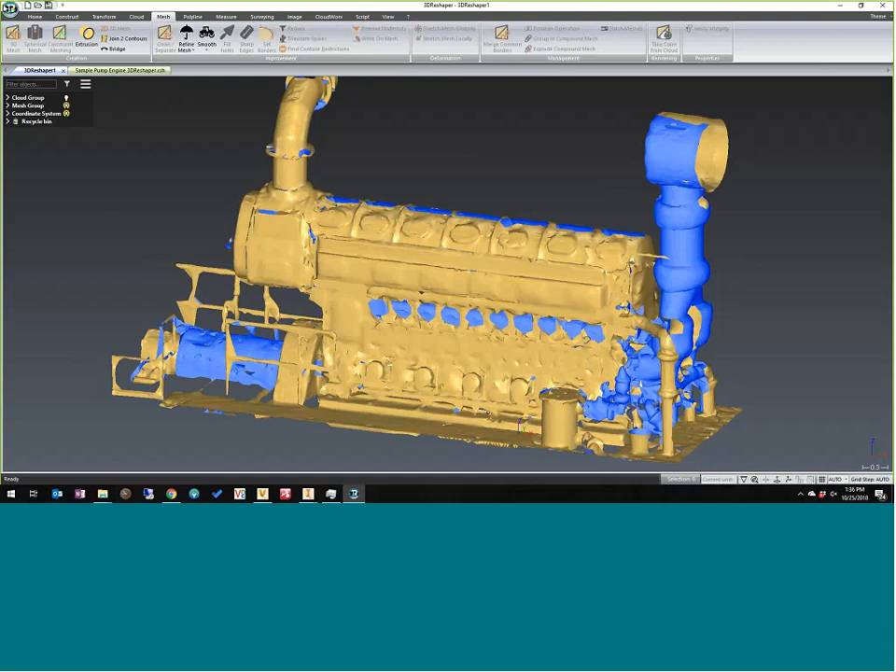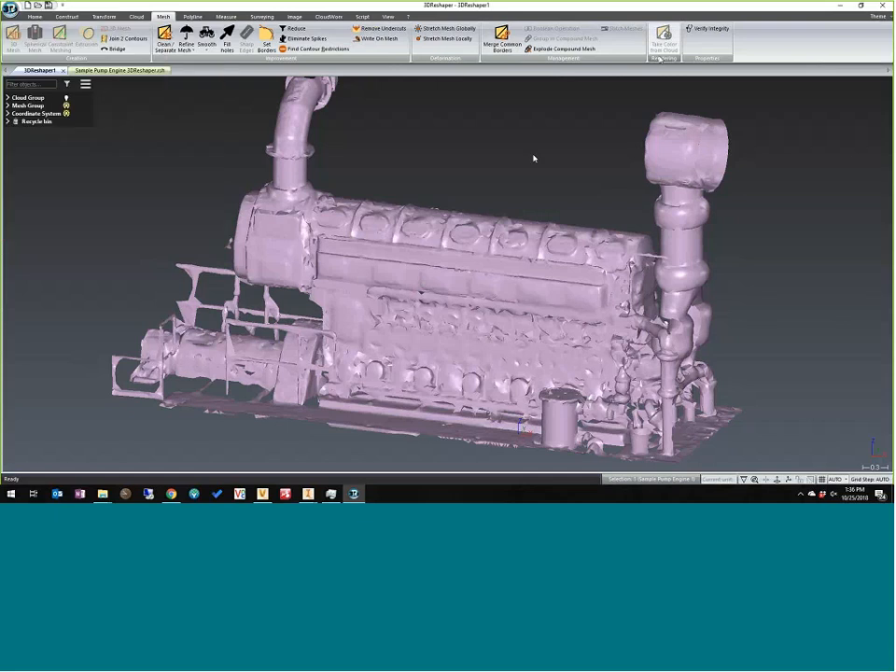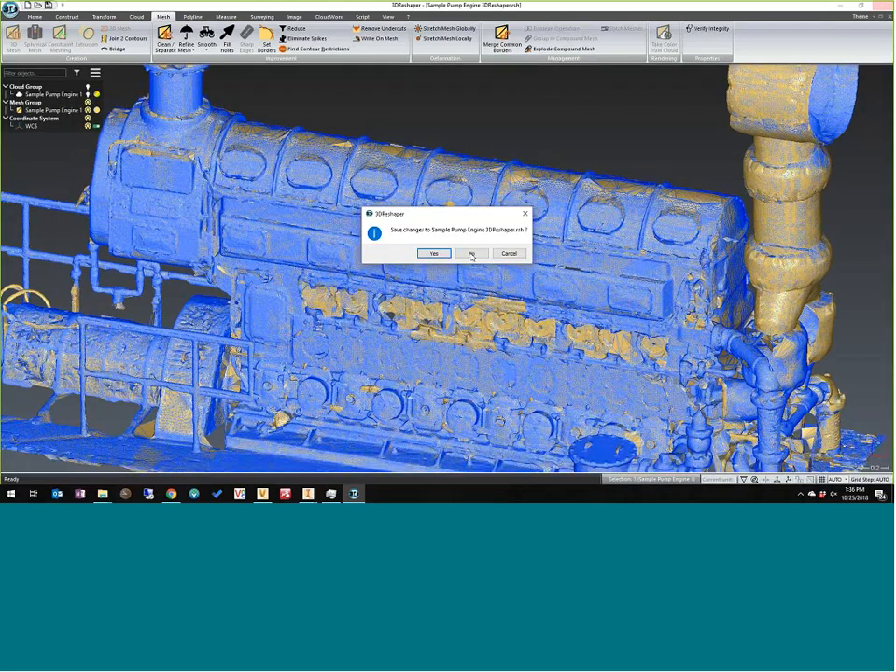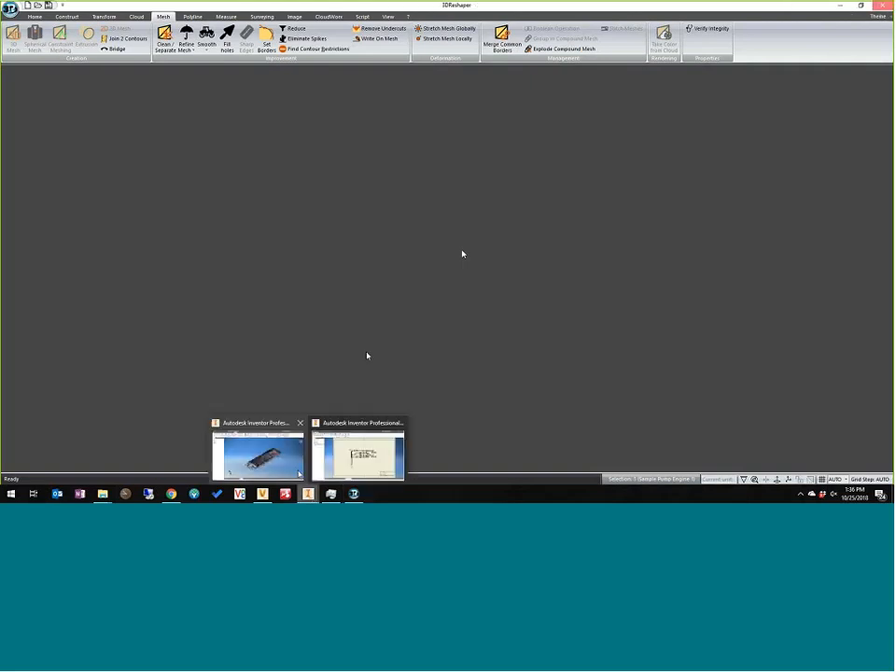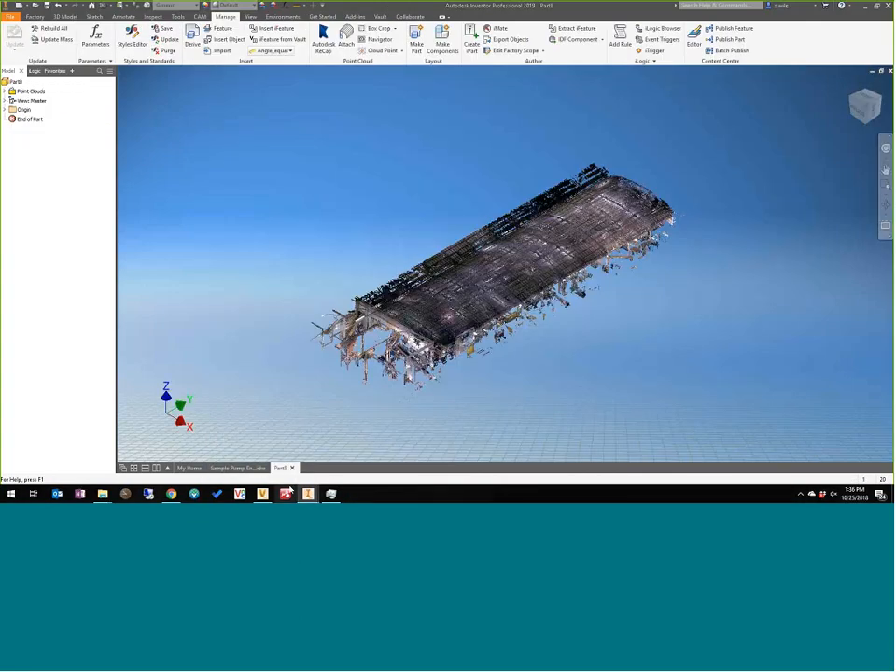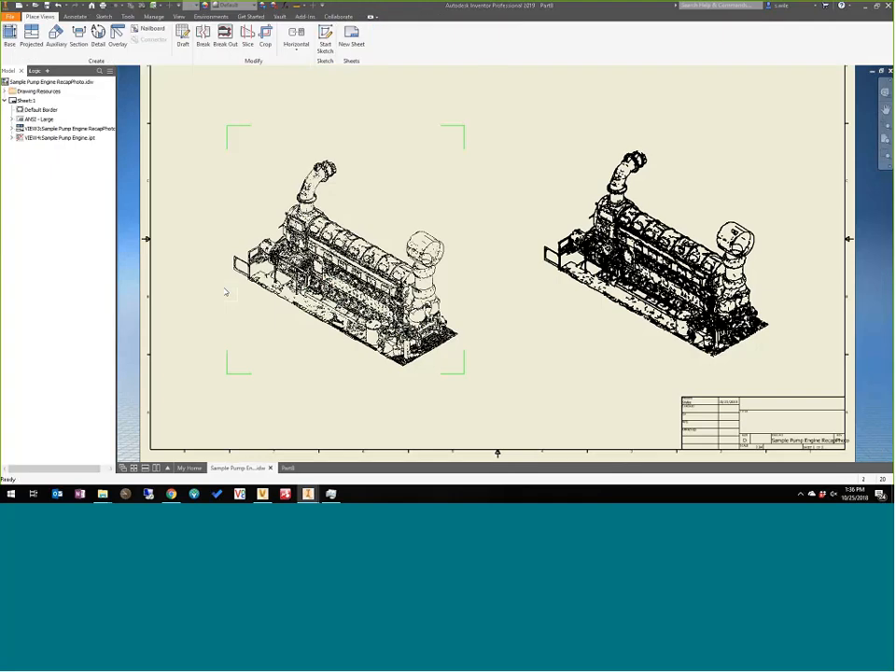So once you're done, you select the mesh, export it as an OBJ or a STL, and then you bring it into Inventor. So once I have that converted in Inventor, let's close you. Let's leave him up for now. This is why my computer is not running well, right here.